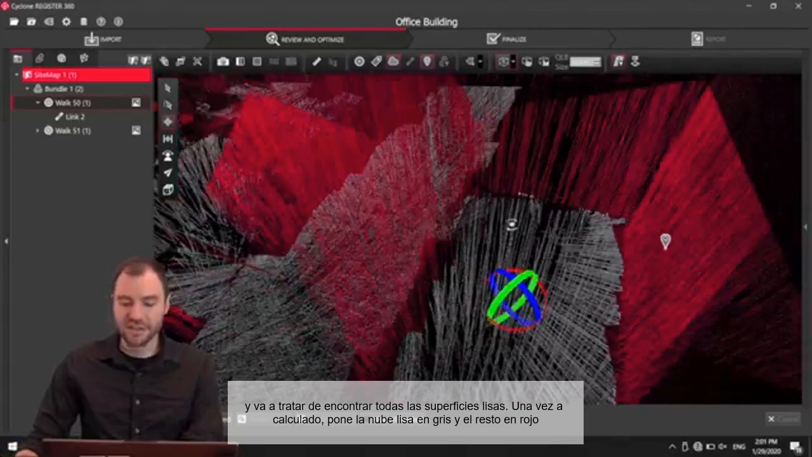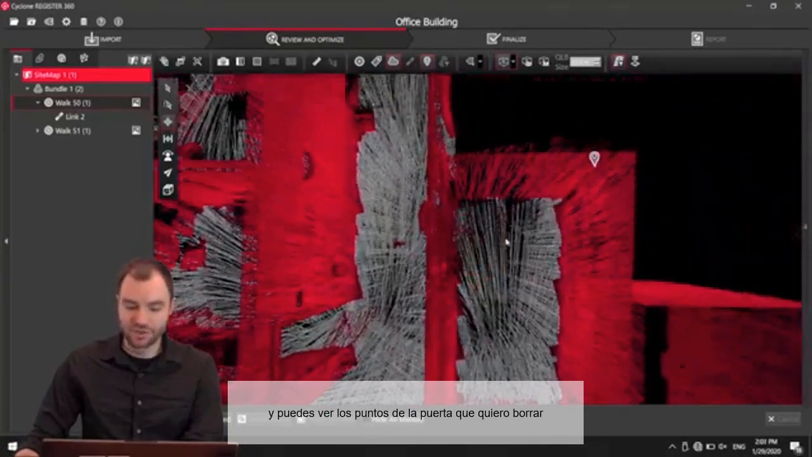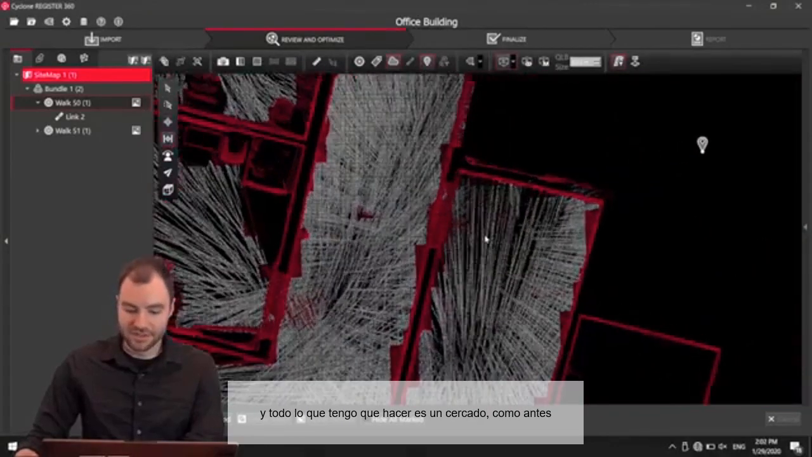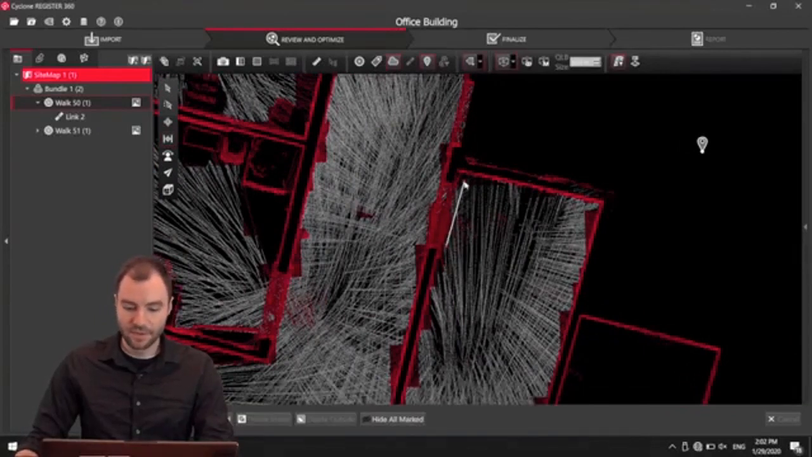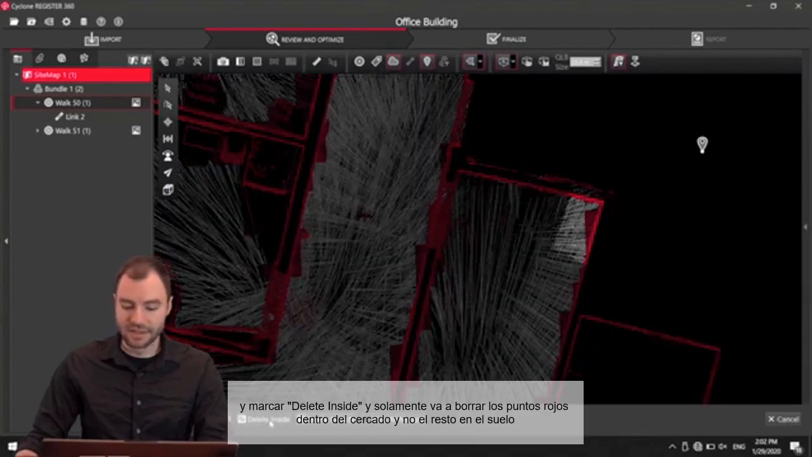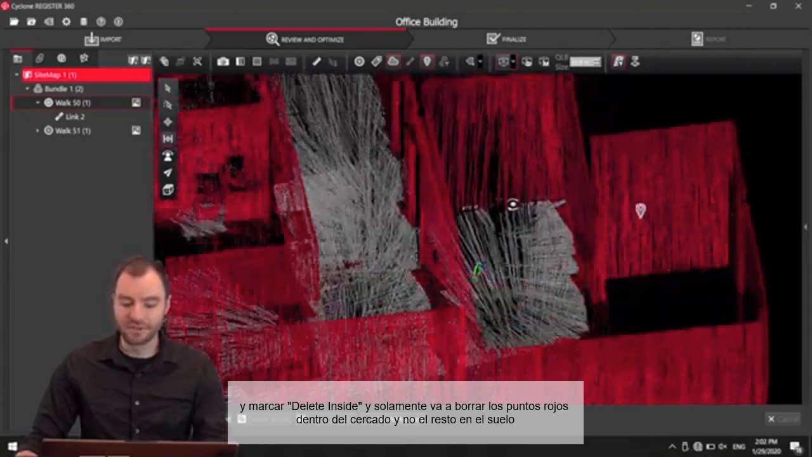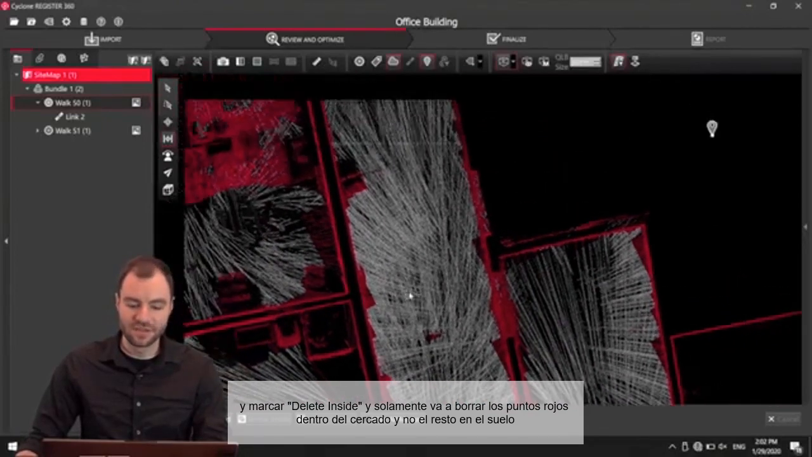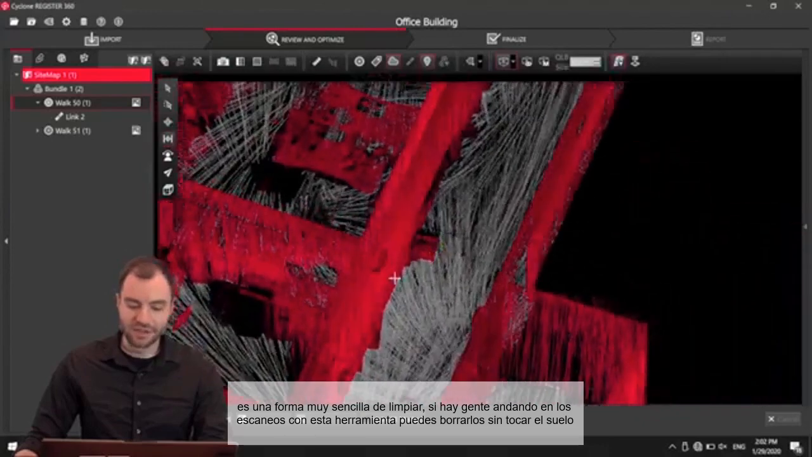So you can see that the points right here in the doorway that I want to delete are colored red. Now what I can do is fence those in just like I did before. I can hit delete inside, and it's only going to delete the red points in that fence. So it's not going to touch the smooth surface that it's found, which is the ground. So this is a really quick and easy way to delete.